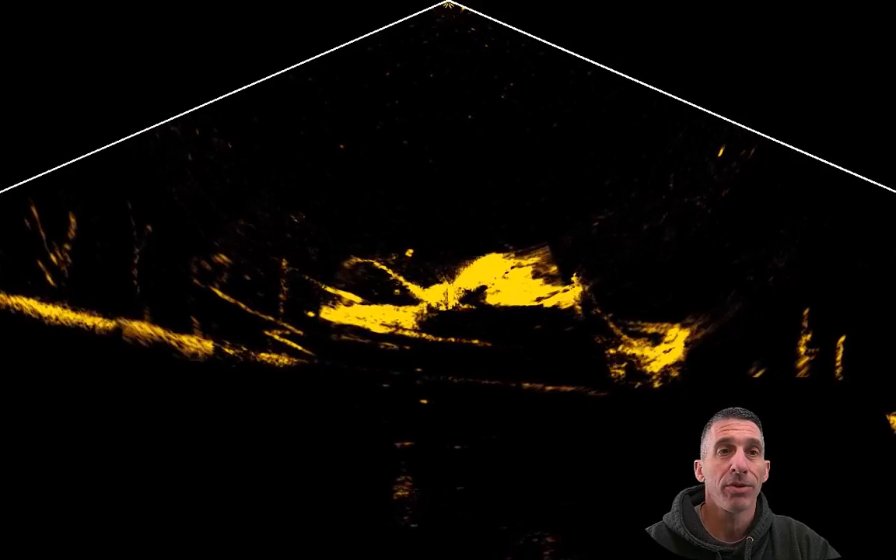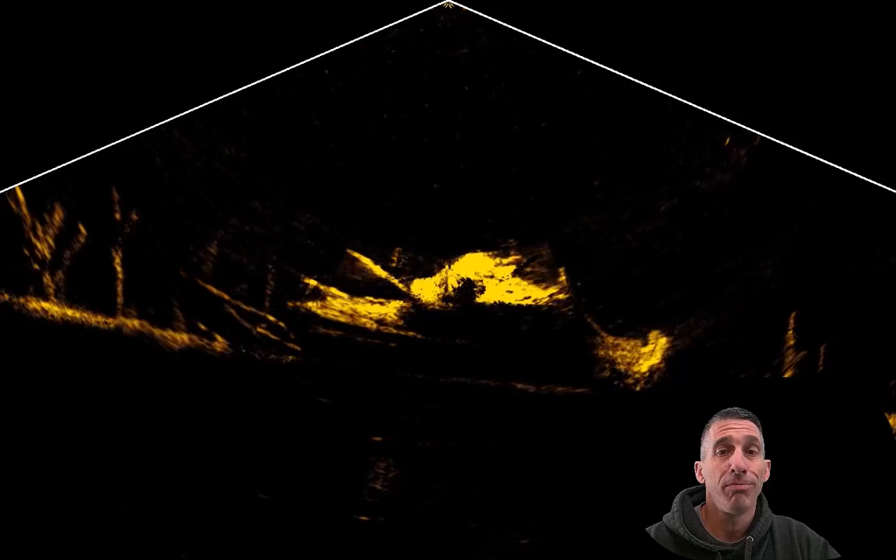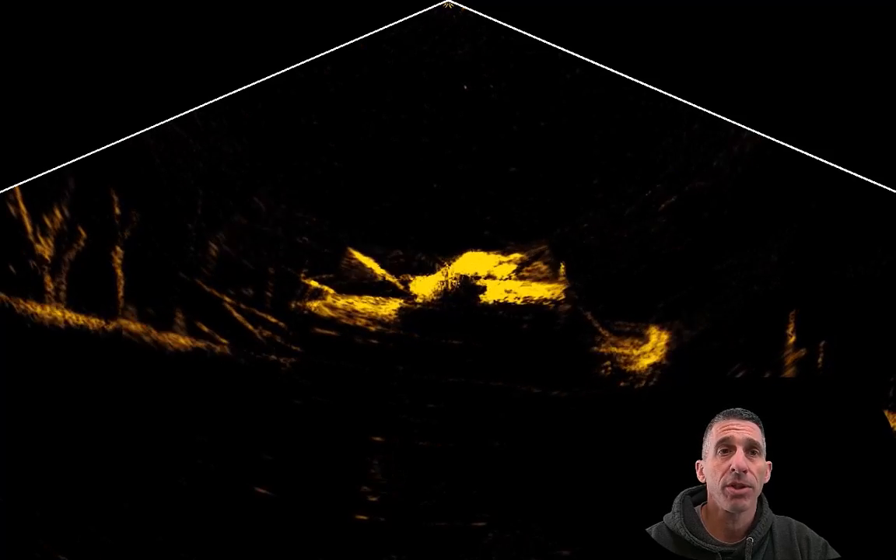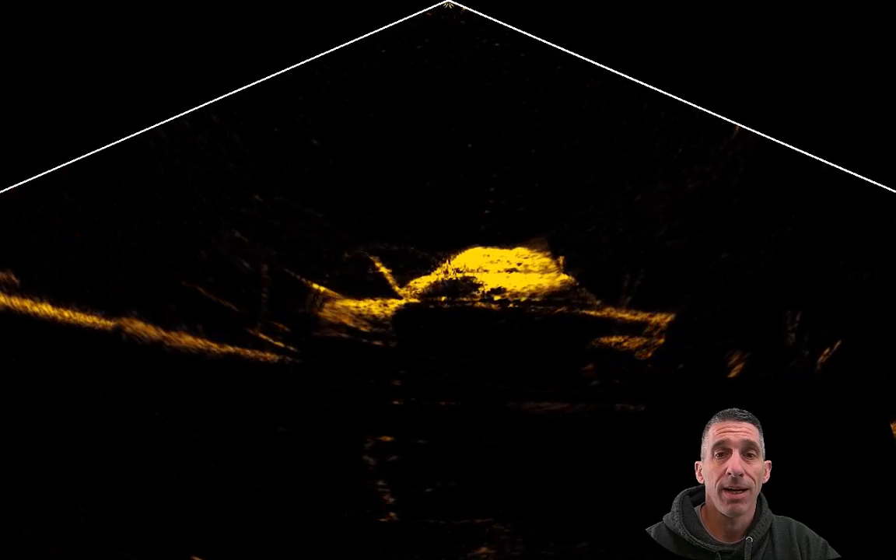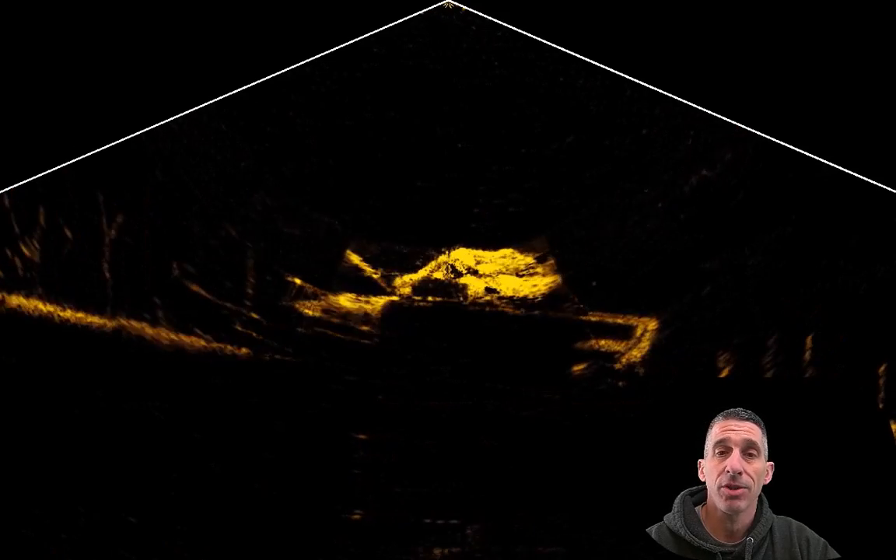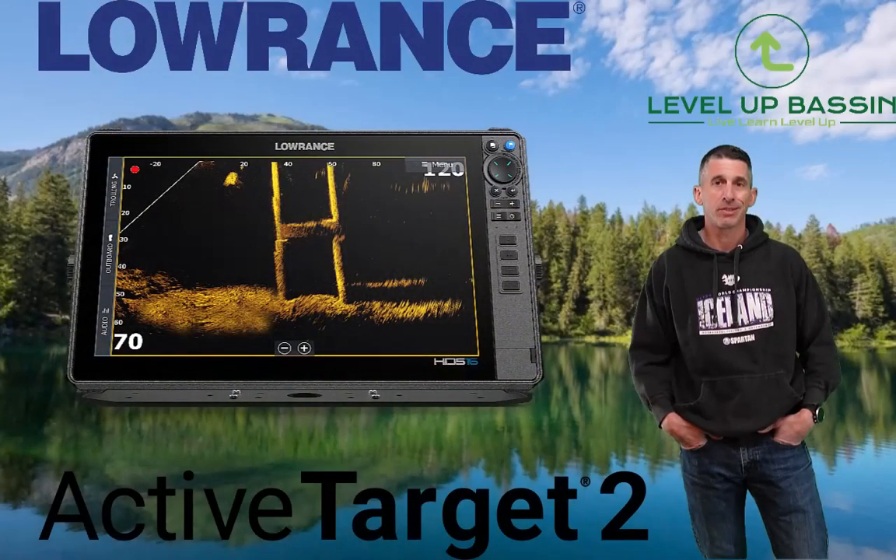So really just a cool piece of technology. It's not going to put the fish in the boat for you, but you can spend a lot less time searching and a lot more time catching. So, hey, it is what it is. I think the image is clearer. I think the stitching is better. I think the technology has gotten much better. So that's it. That's pretty much Active Target 2. It's a little bit different than the original, a little bit clearer, a little bit more detail, a little bit less stitching, kind of that screen blur.